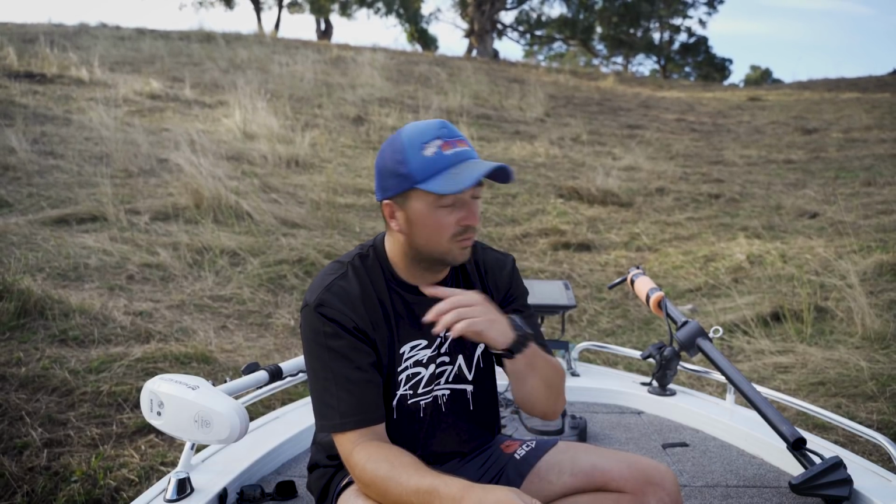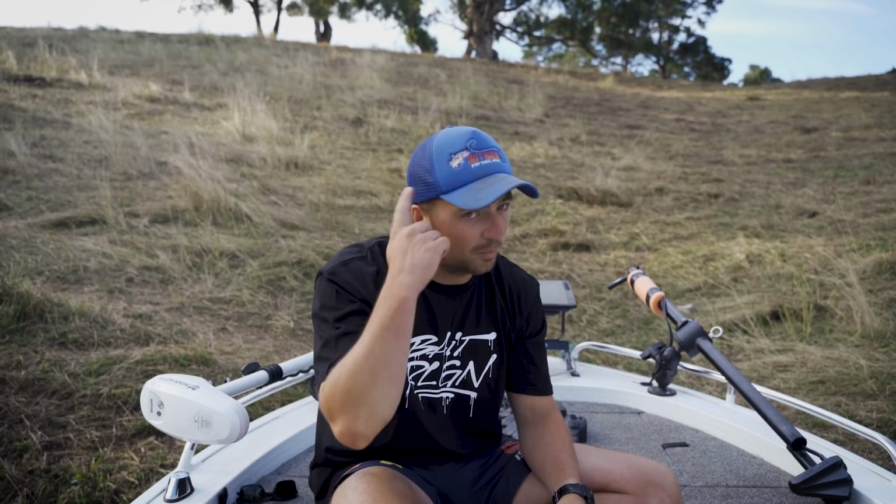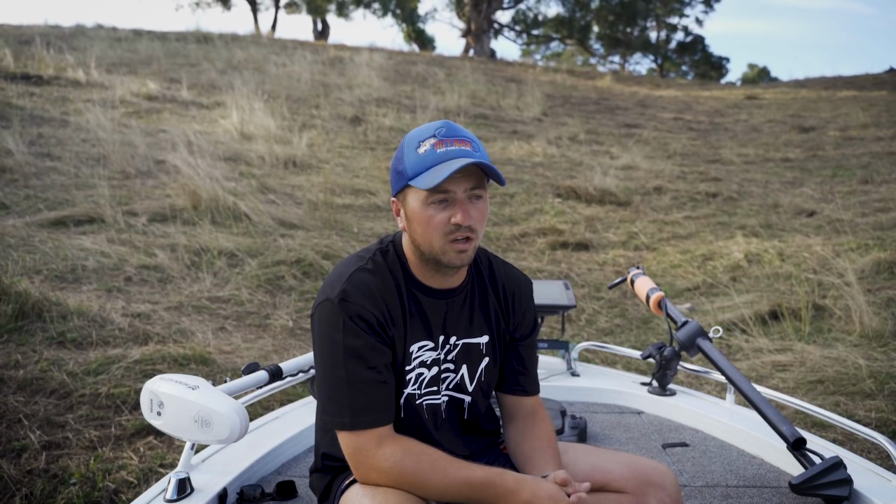I'm learning so much every time I go out on the water from having that Livescope, seeing what the fish are doing, seeing how the fish are reacting to my lures, and just putting it all together, and it's all starting to come together. It hasn't come together yet. I've caught some good cod on the Livescope so far, but I'm definitely not banging them. I've also used it on the yellow belly, had some pretty good sessions on the yellow belly, and it's great fun.